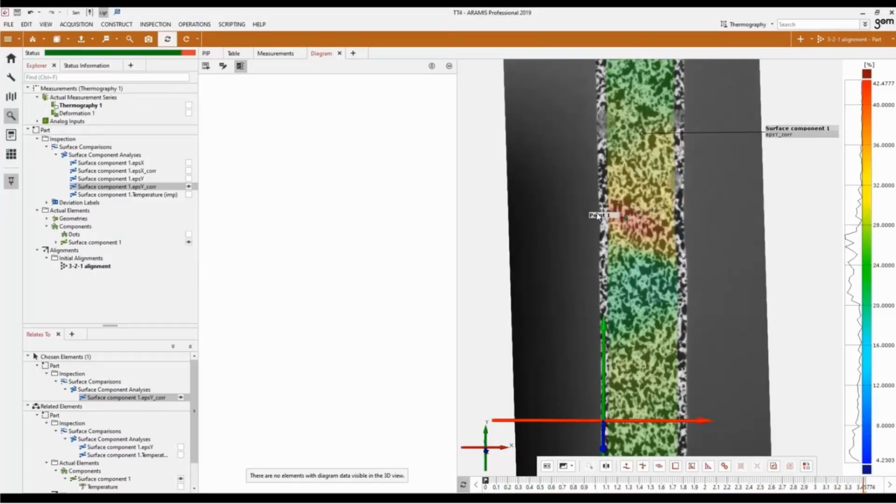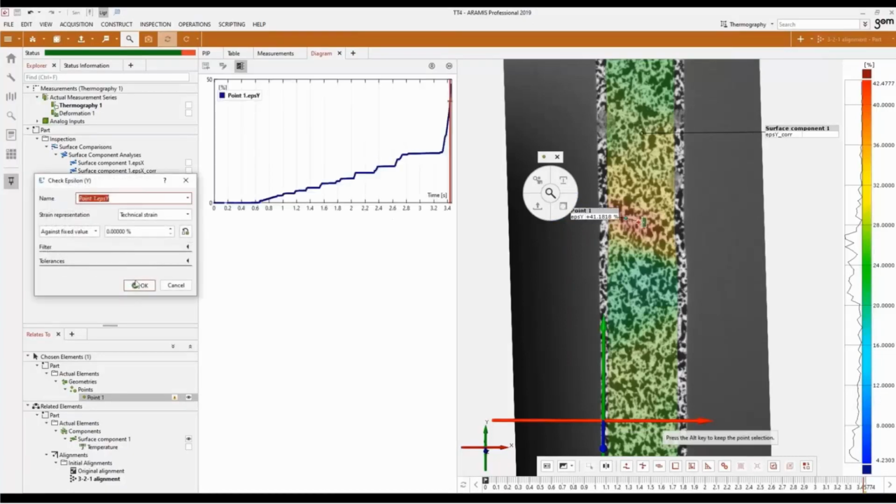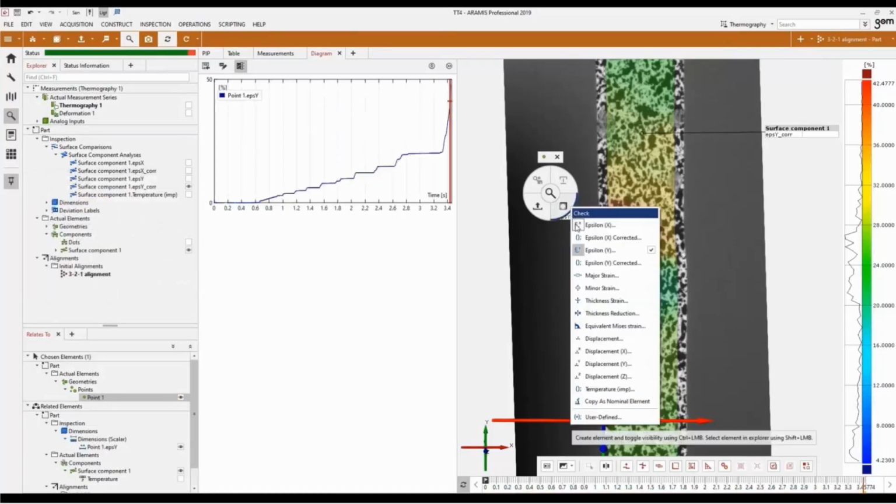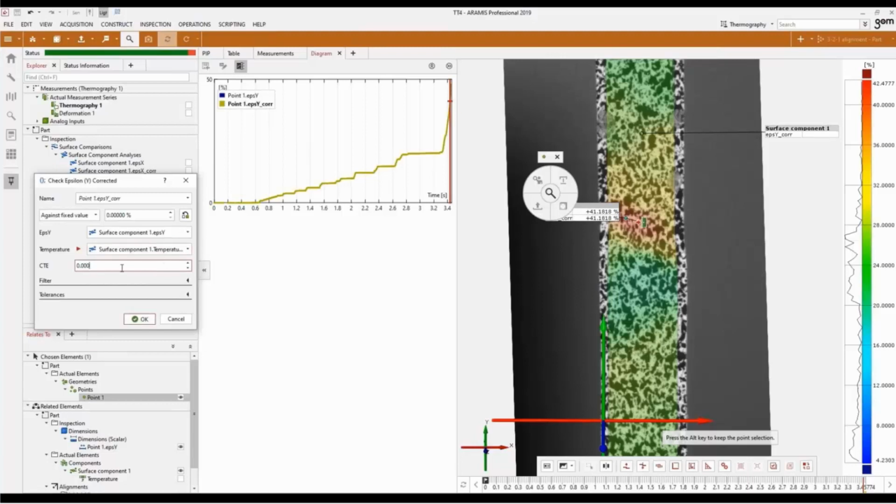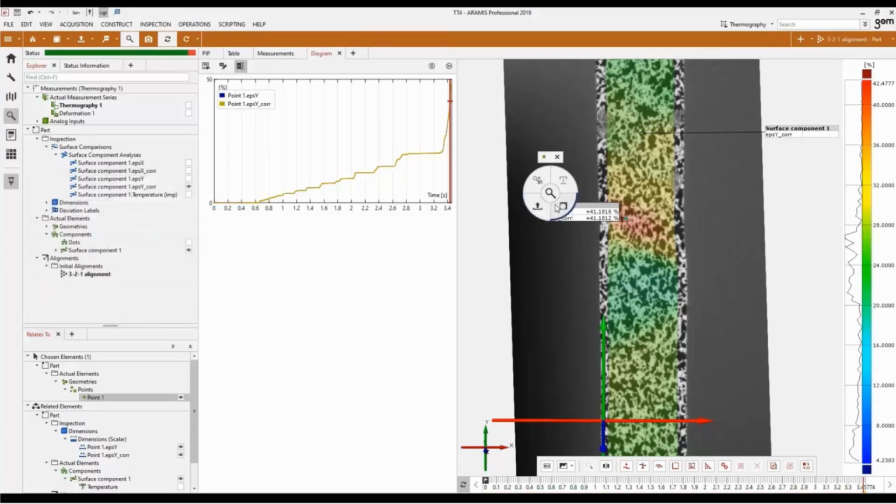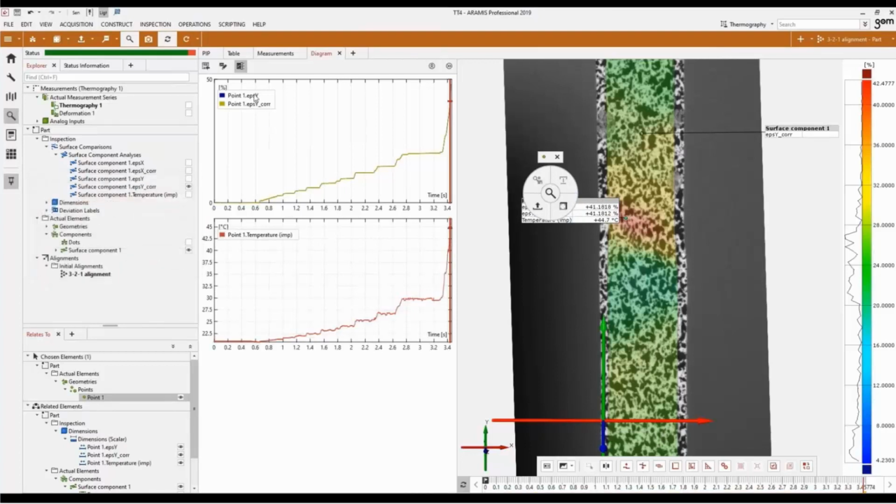I can treat this just like any other point there and plot a point in the center. And then in this case, I'll plot it for regular epsilon y, as well as the corrected epsilon y. And here I'll just enter in the particular values for the y as well as for the temperature. And then I'll enter in again the CTE of the steel. And now we're seeing on the plot both points being plotted simultaneously, as well as now the temperature plot at this specific point in time.